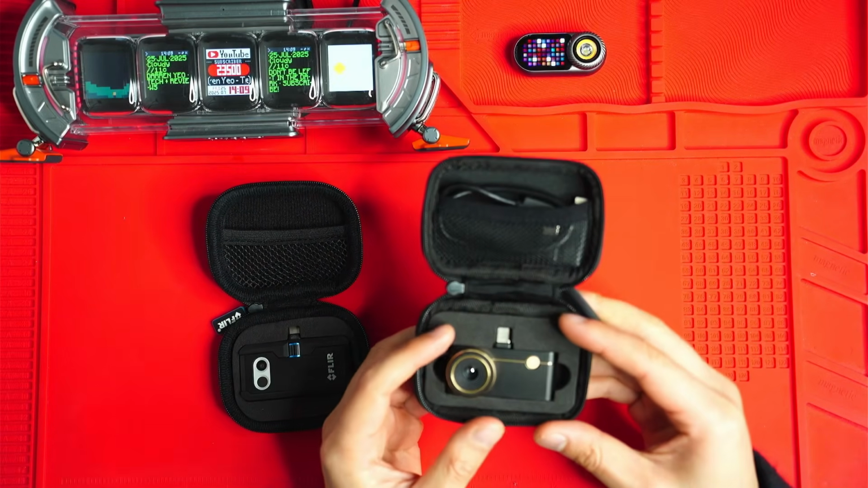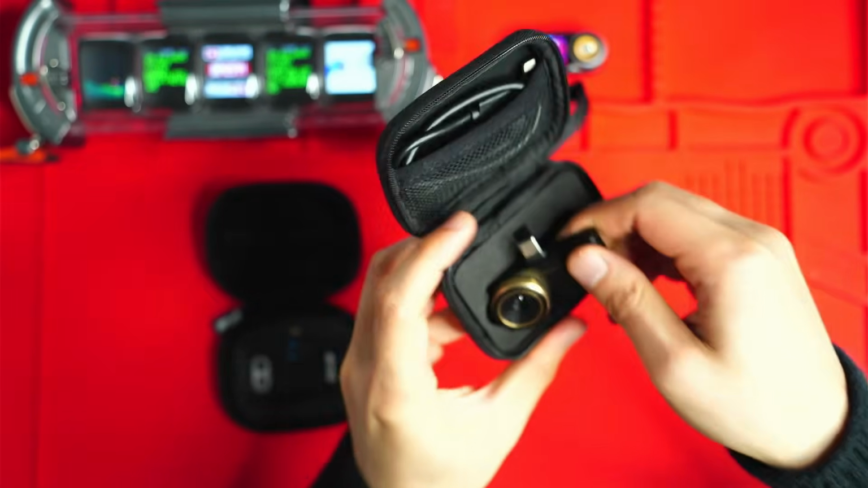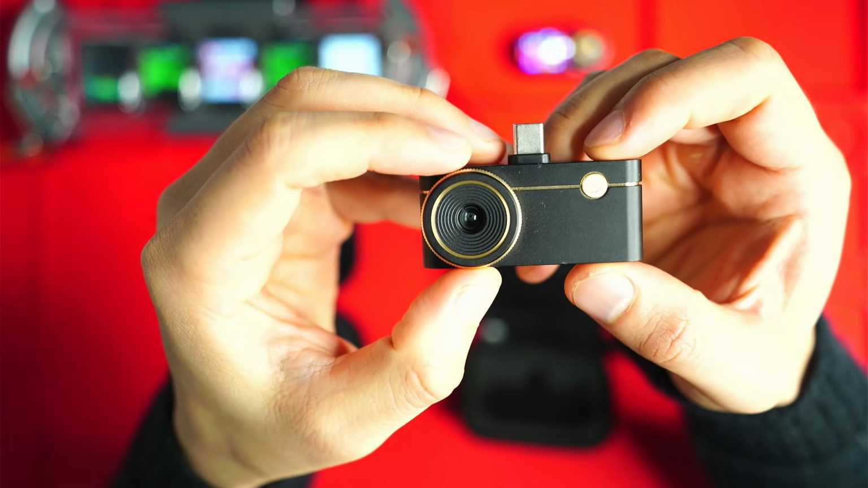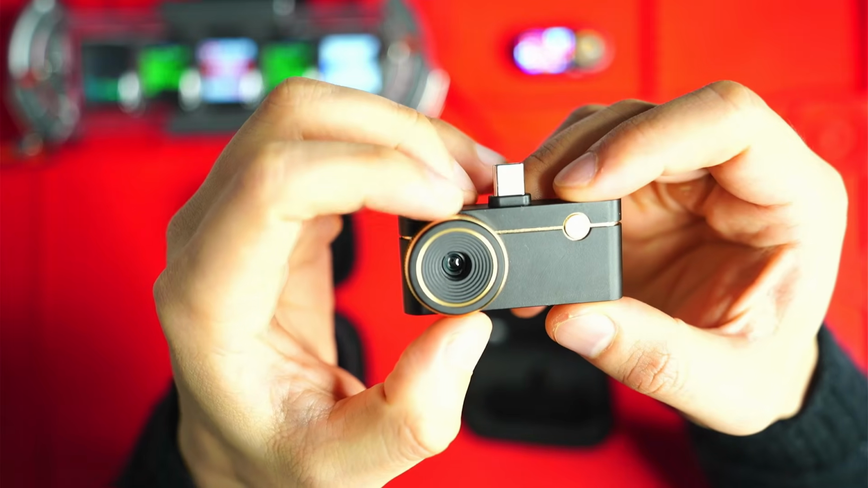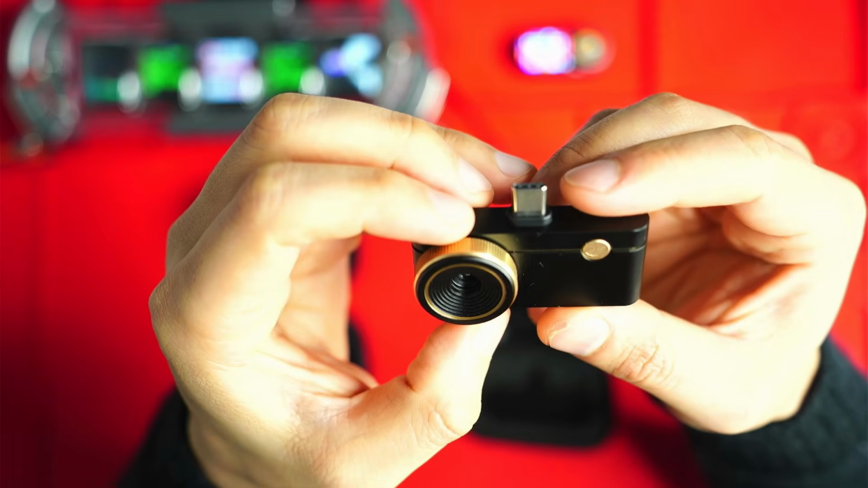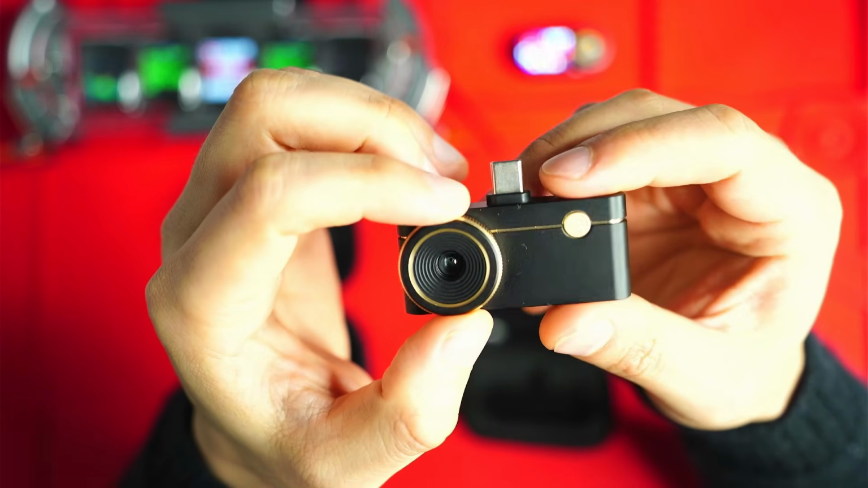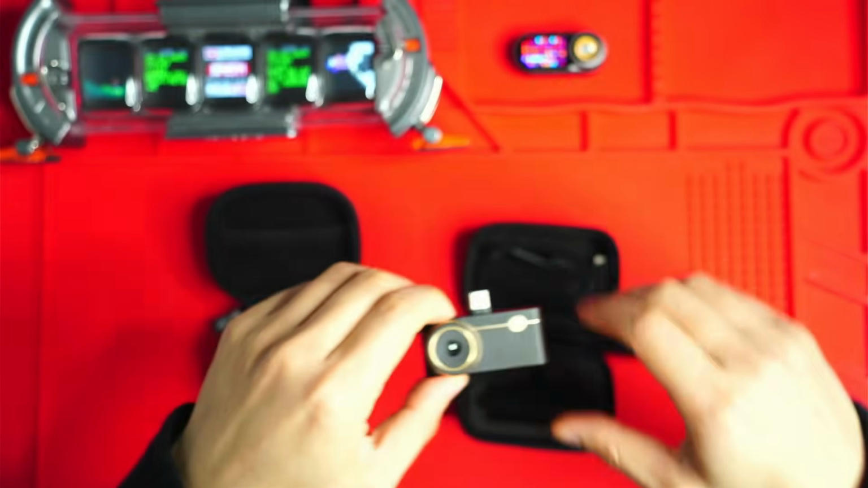by ThermalMaster. So it's got a 256 by 192 thermal sensor in there, and also has enhanced upscaled output, so you can activate that within the app. I'll show you how that works later, to 512 by 384. Tends to work a lot better when you're using it up close, less than 35 millikelvin, so it's very sensitive to temperature fluctuations, and can measure from -20 degrees Celsius to 600 degrees Celsius.